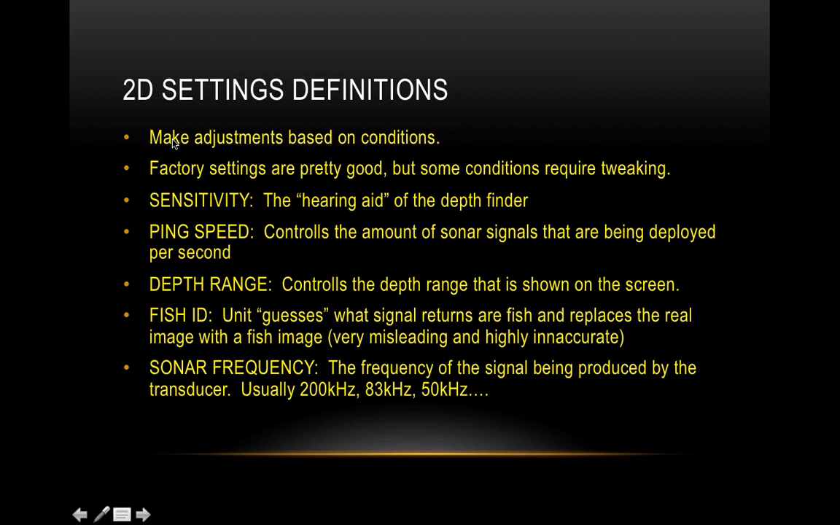First thing you want to remember, you need to make adjustments according to the conditions. Make adjustments based on water clarity. Water clarity is really important, and a lot of people don't think about it. If you're in clear water, there's not a lot of debris in that water. There's not going to be a big algae bloom because it's clear. There's not a whole lot suspended in the water column.